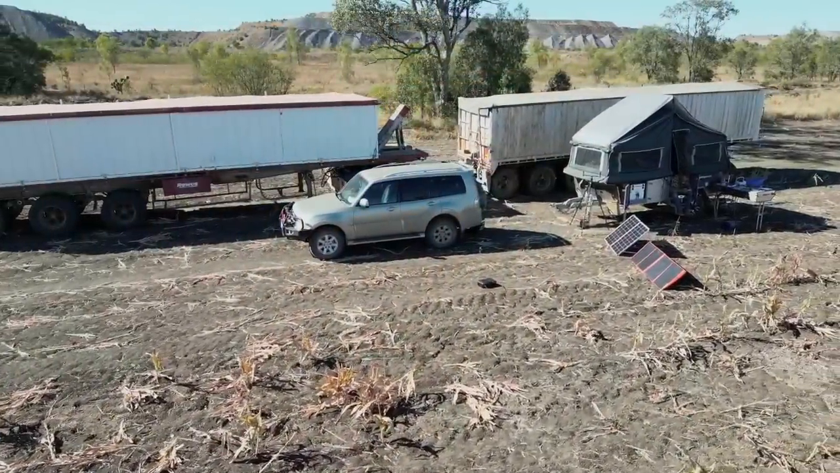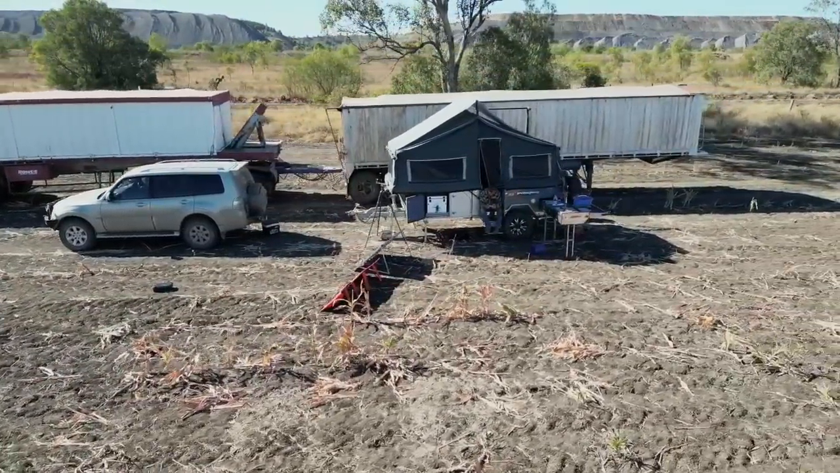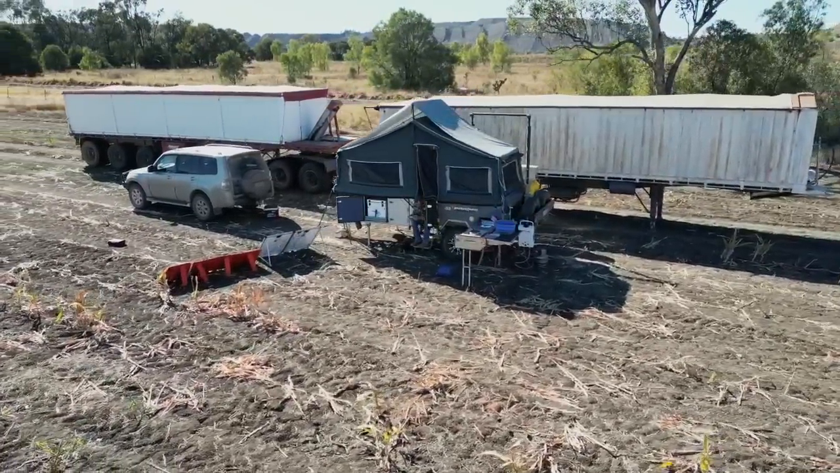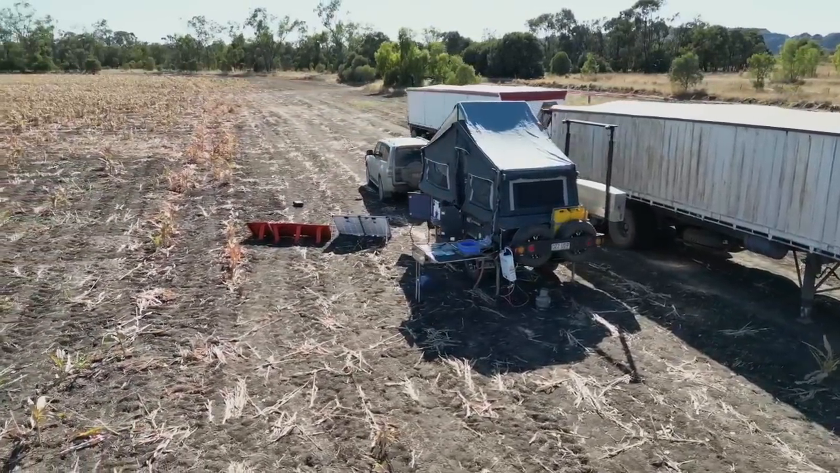Well, hey guys, I'm out again this weekend. I'm going to go and try and shoot some pigs, and I've brought the camper trailer up and I'm camping out here in the paddock near the grain bins and the truck. I'm just unpacking, and after dark I hear a dog howling not far away, maybe a couple of hundred metres down here, but the wind's blowing straight this way, so I might see if I can go and find a dog straight away. See how we go.